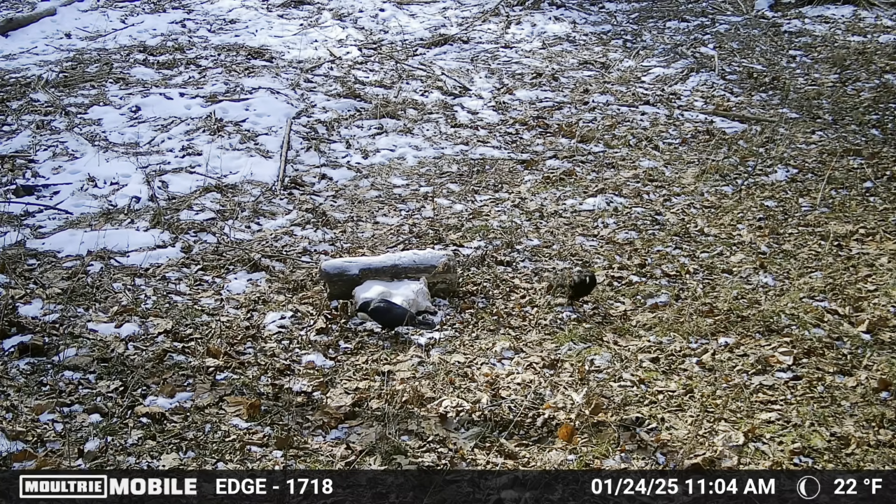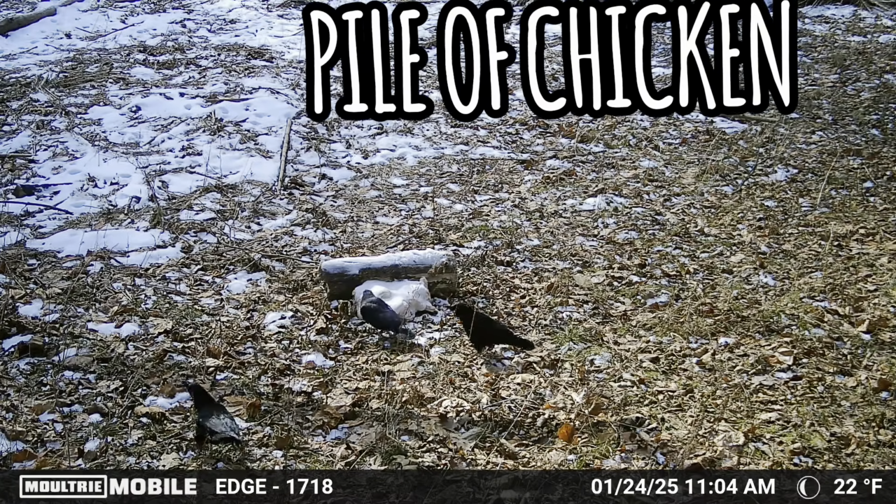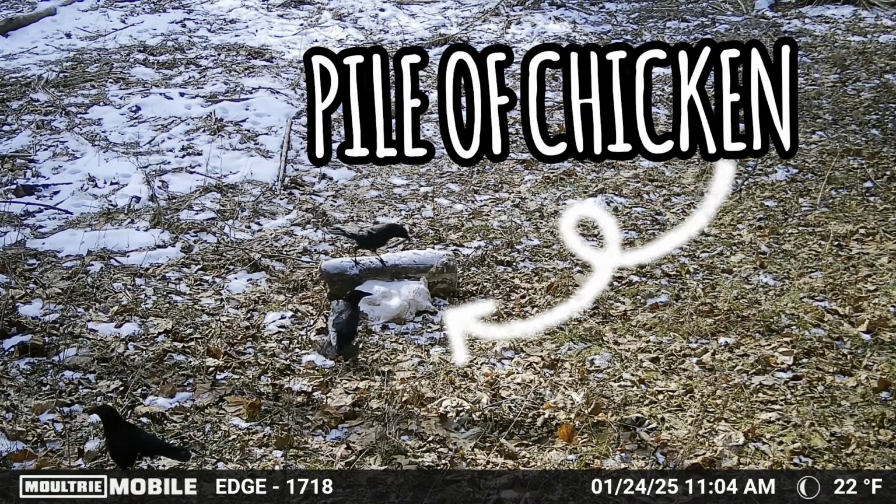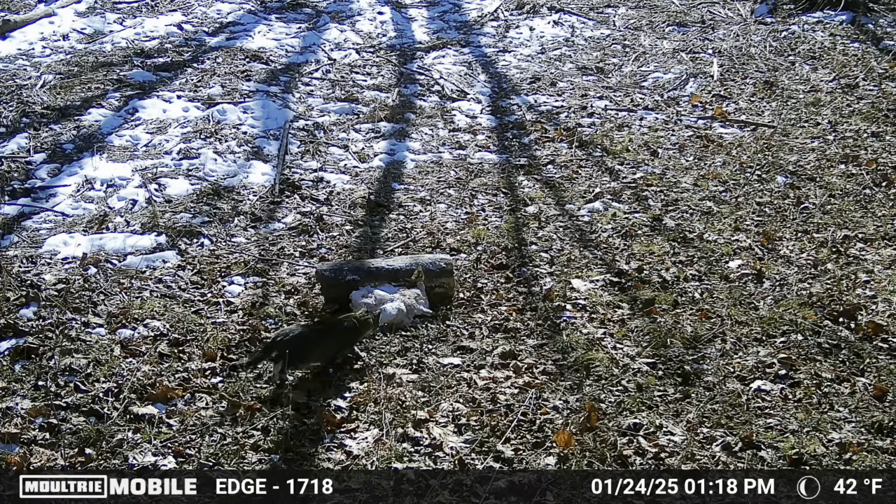No surprise here, the first visitors to the chicken pile were the crows. They seem to always be the first animals to find it, no matter what kind of meat I put in the woods.